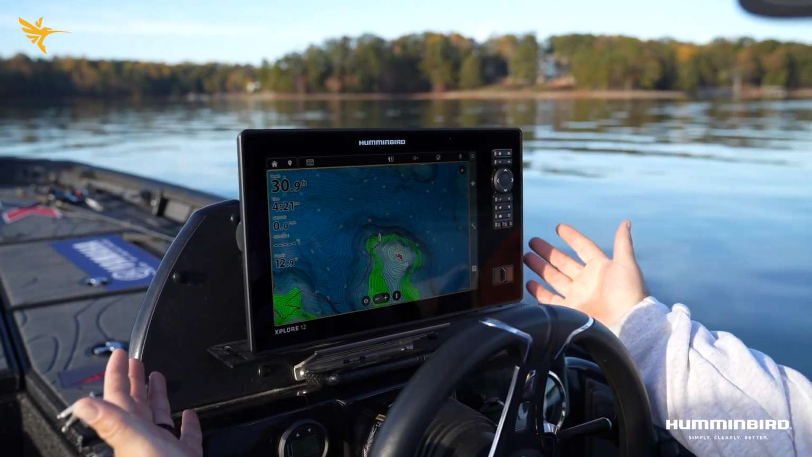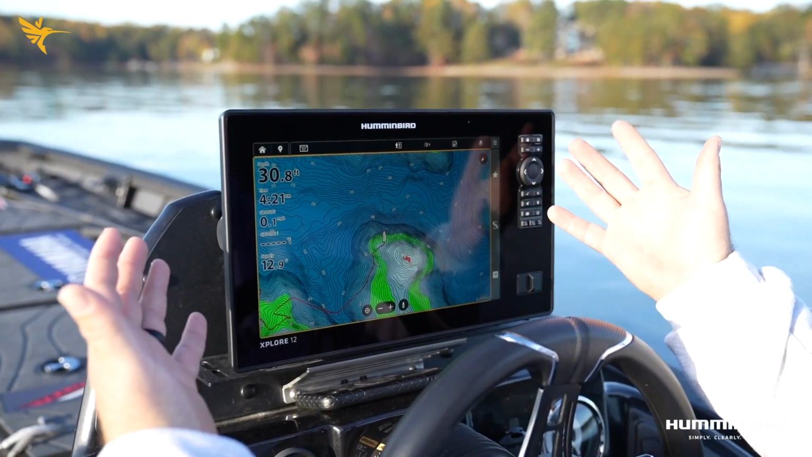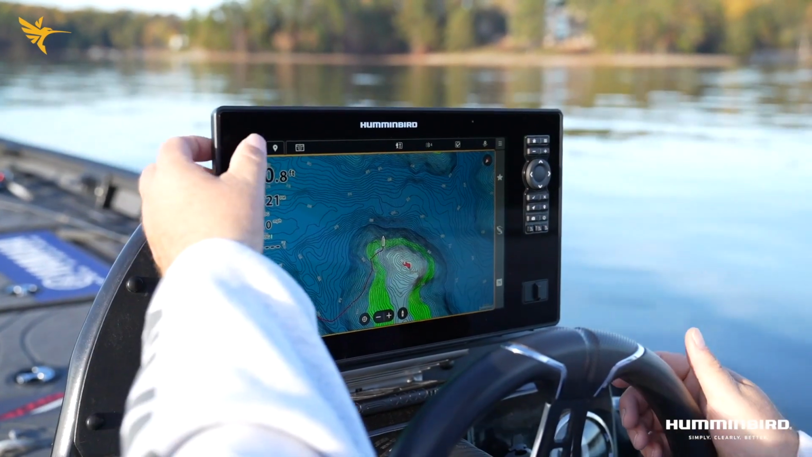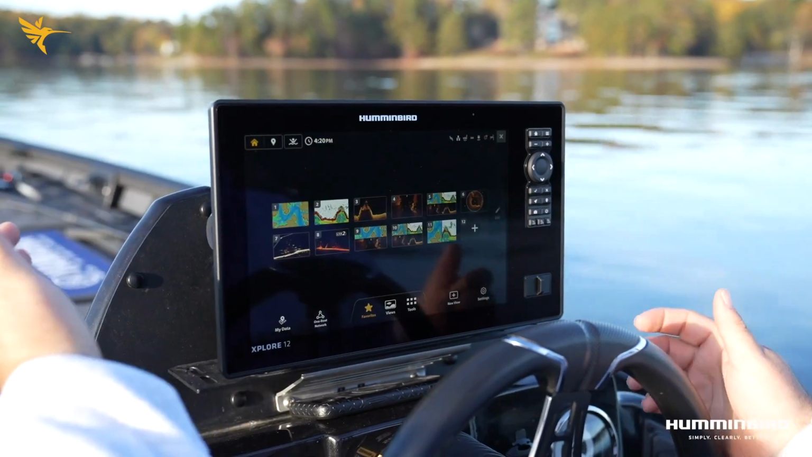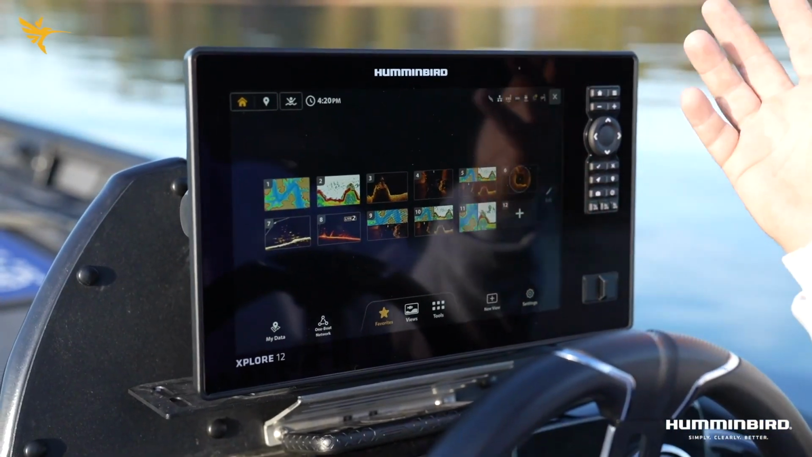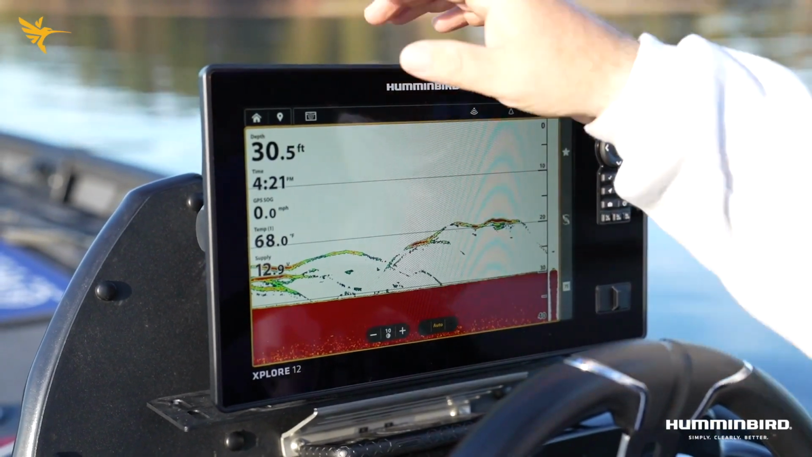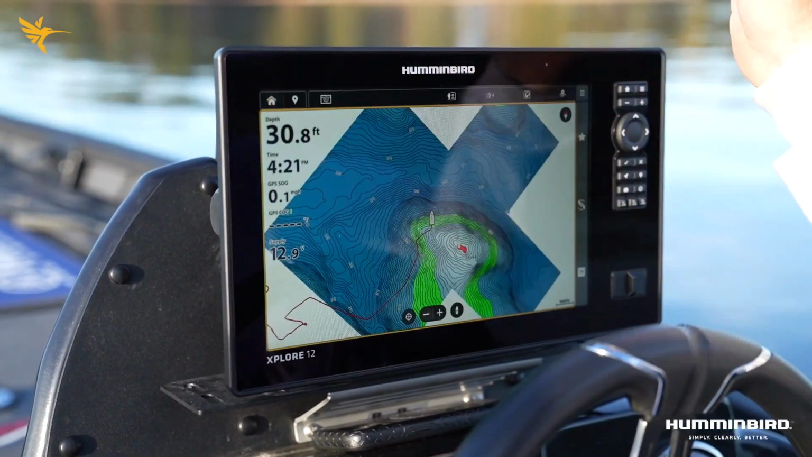All right, everybody, obviously you can see right here, I have the brand new XPLORE on the console here, and as you can see, it's got a totally different look. It's very simple. Everything is right here that you need. You can see home page here. You can select it. It's very simple. Everything pops up right in front of you. You can select whatever you want, your sonar. It's very simple. Everything's at the touch of a button.